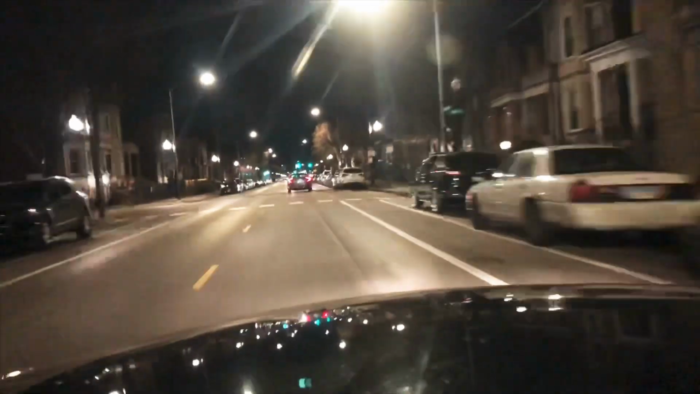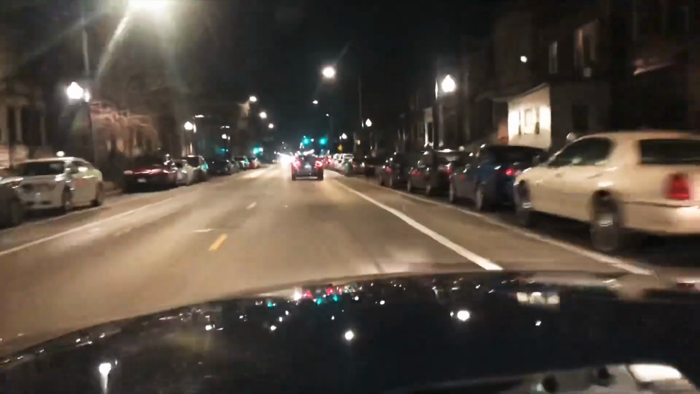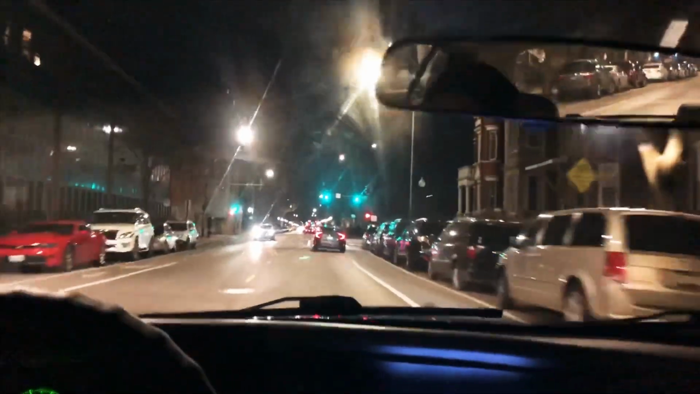Being that I just passed another Vic. Catch that on slow-mo. Get a glimpse of the dash. The whole situation. So you can see what is going on.